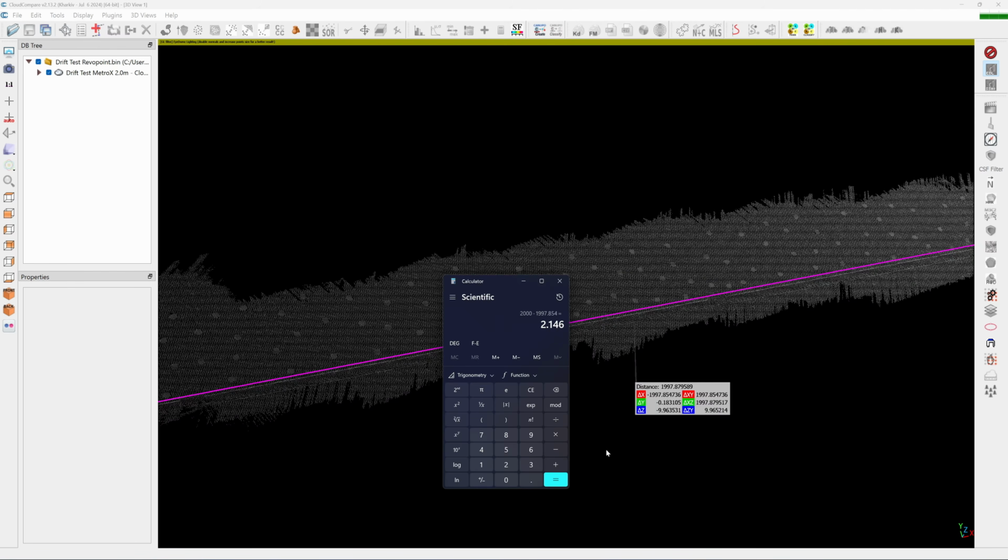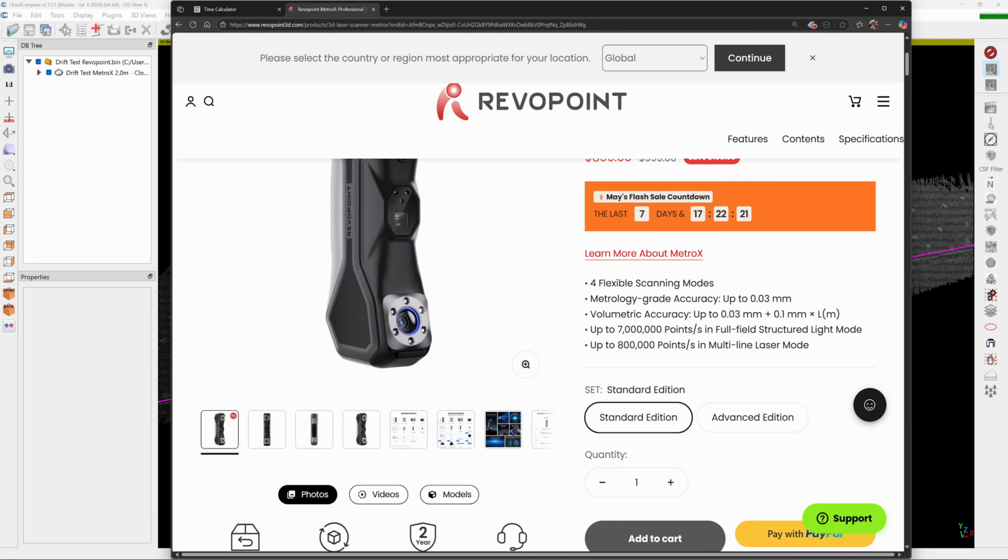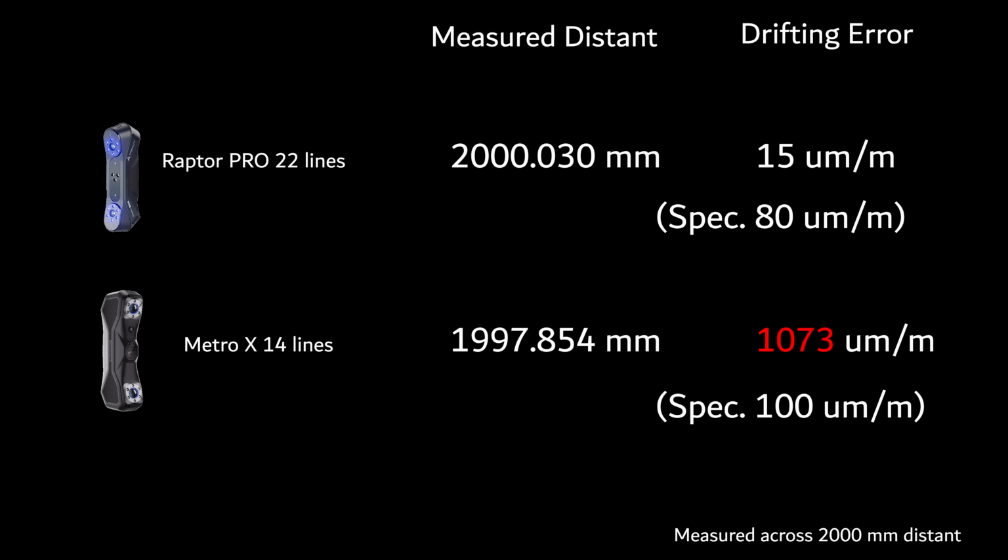In 1 meter, it will have a drifting error of 1000 microns. It says here the volumetric accuracy is 0.1 millimeter per linear meter, but in my testing it's 1 millimeter per 1 linear meter, which is 10 times more than the specification.